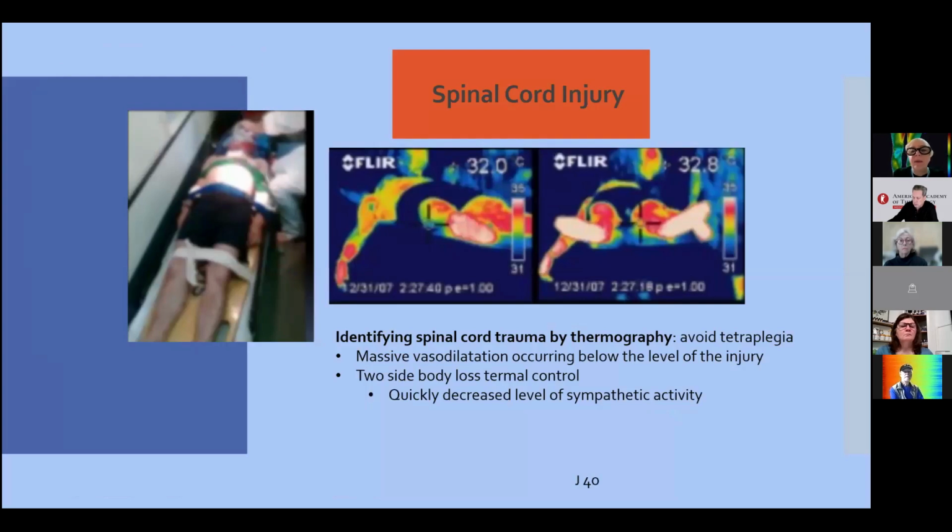Here we have a Marcos Brioski image about a spinal cord injury in real time in a car crash, for example. We can see if you have a spinal cord injury and take care of this part of the spine, for example, cervical or lumbar. We can see a massive vasodilatation occurring below the level of the lesion.